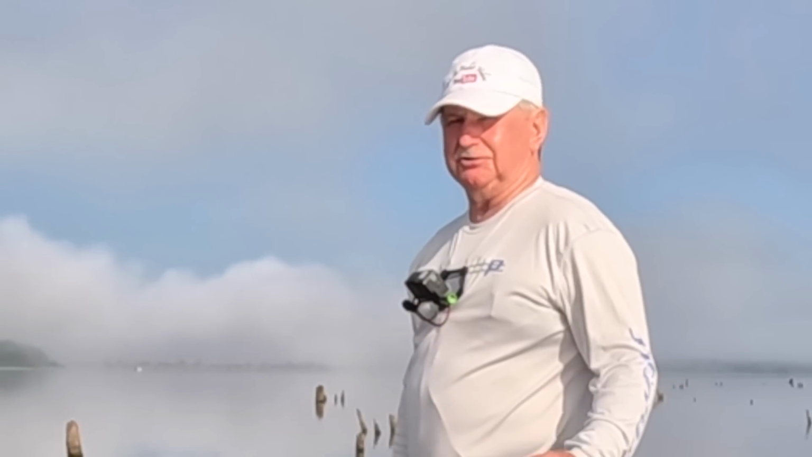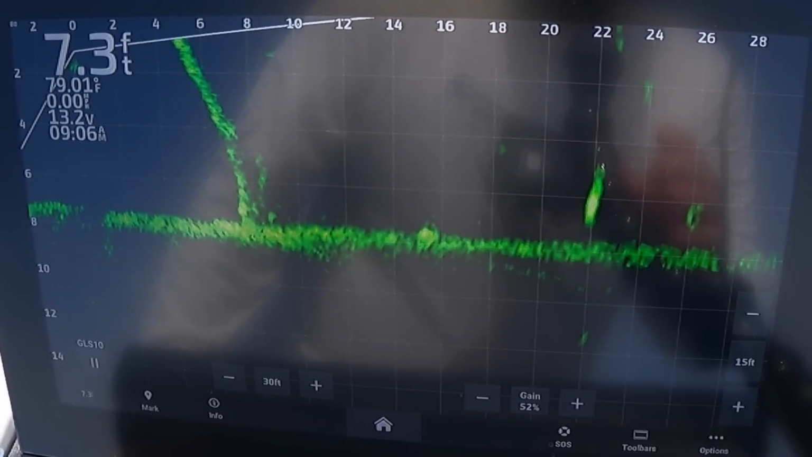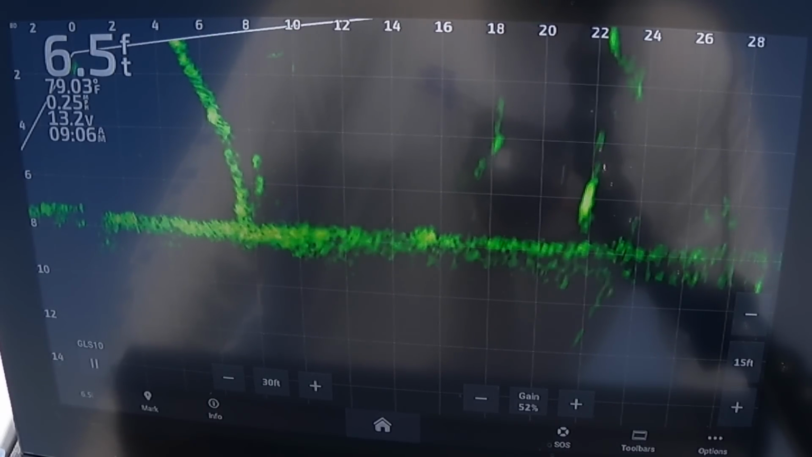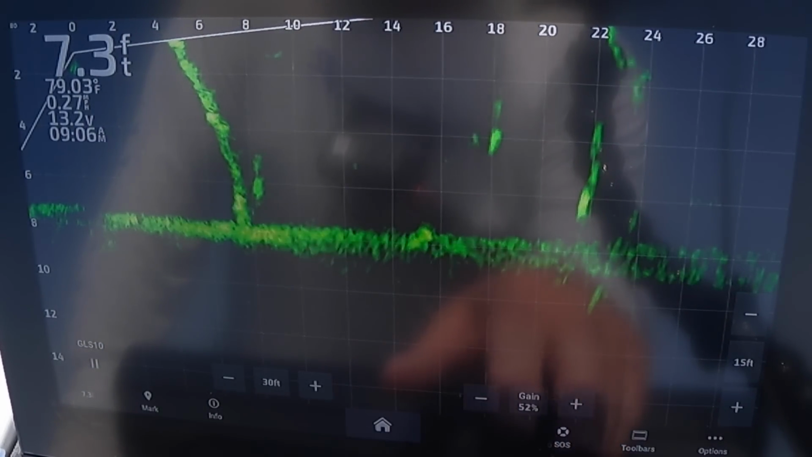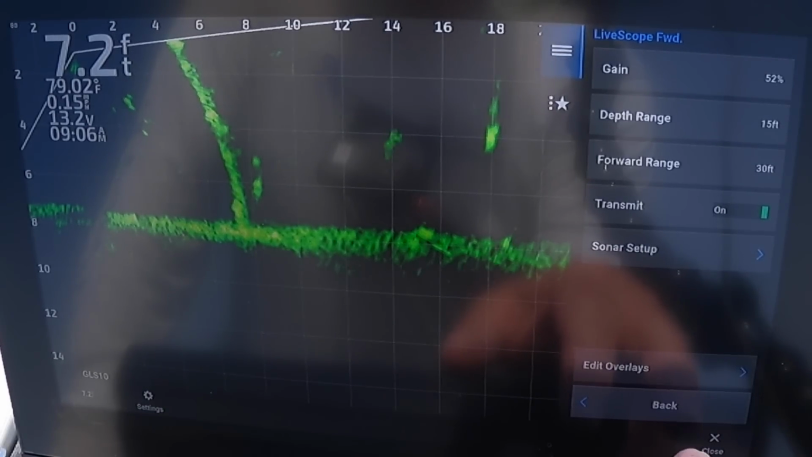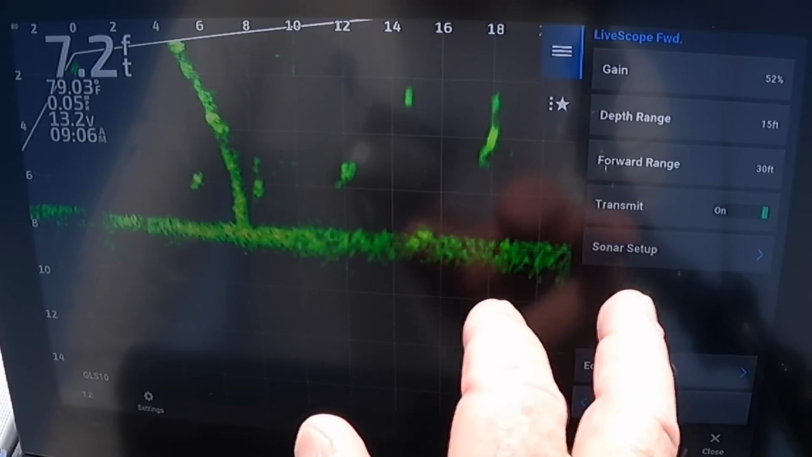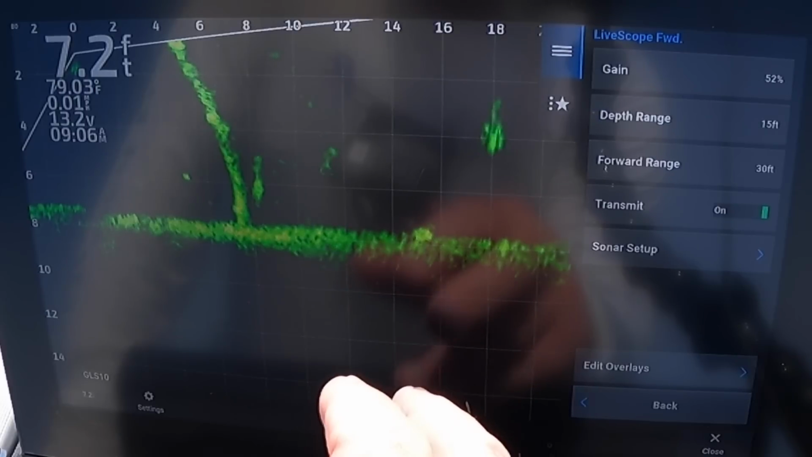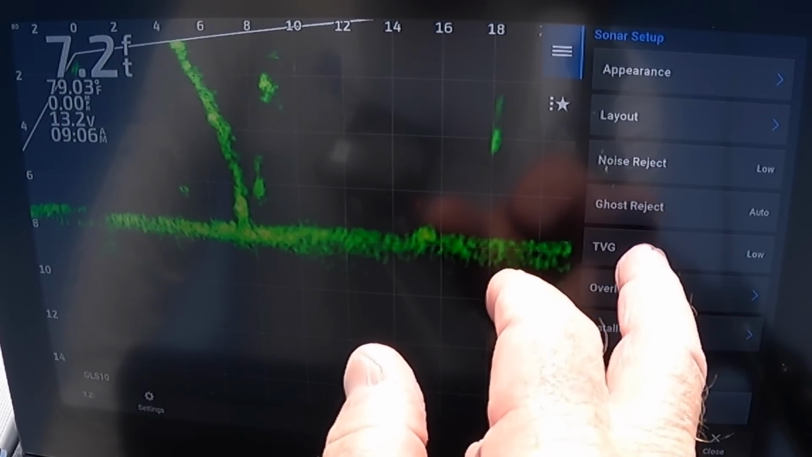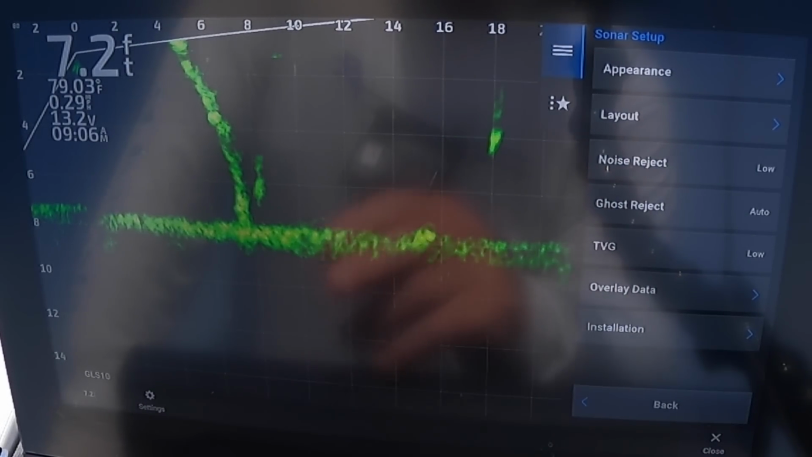But come on, I'll show you what I'm running now. All right, right now my gain's at 52%. I don't know if you can see that very well, but I'll go through them. Gain's 52. I got my depth range at 15 feet because I'm in this shallow water. Forward range at 30 feet. Noise reject is low.